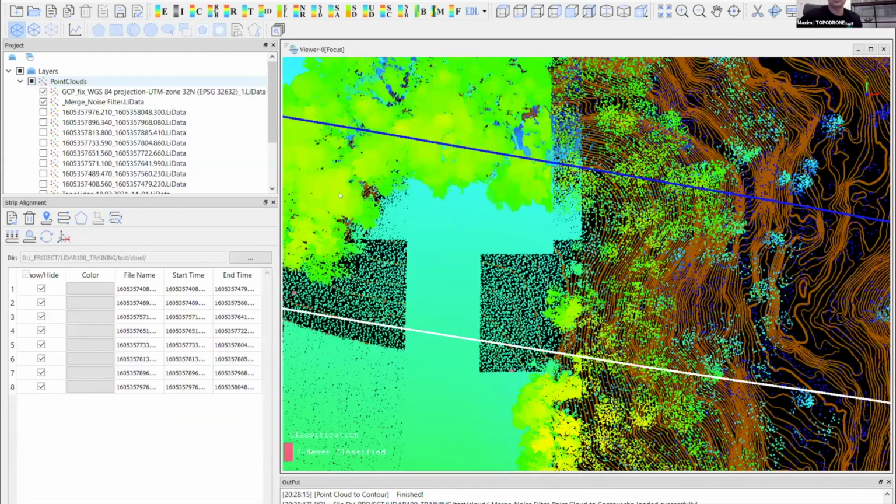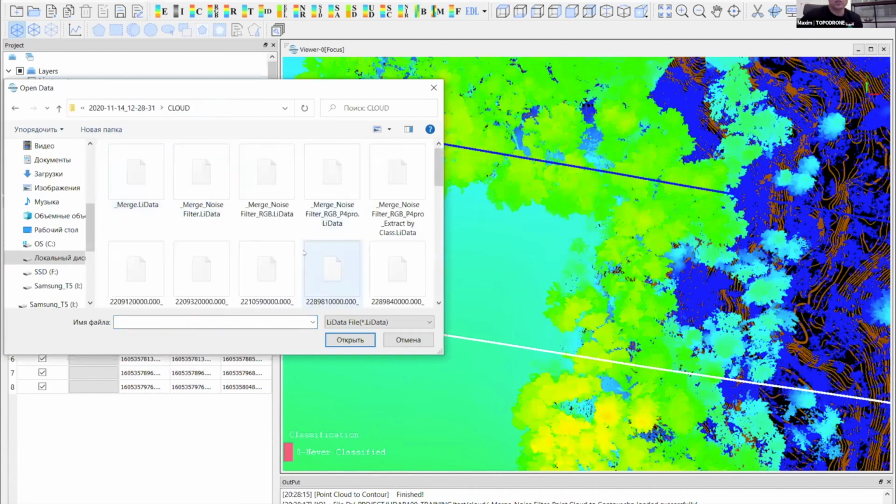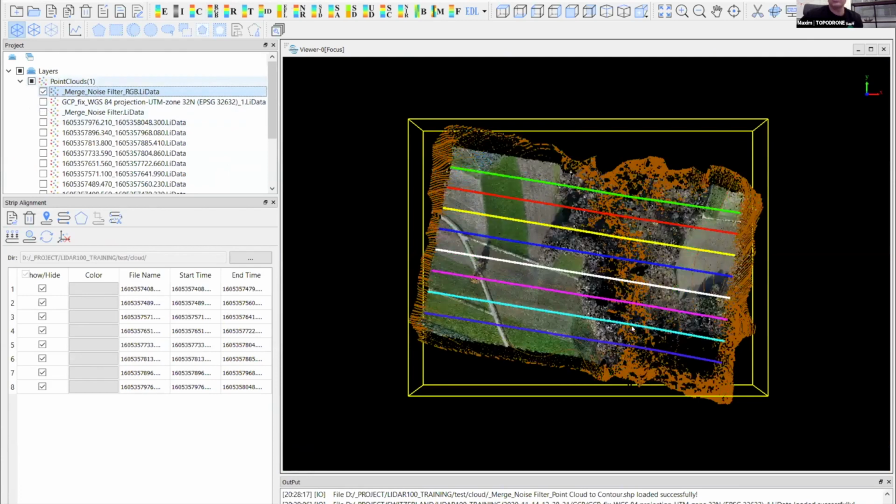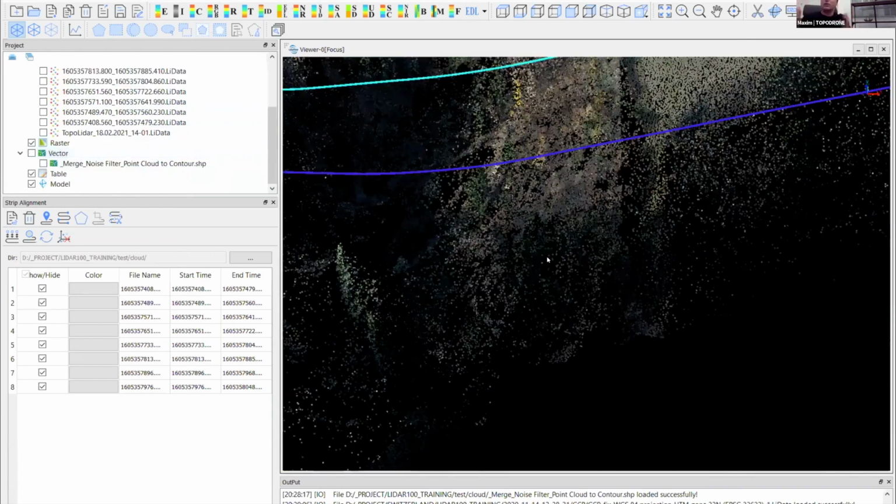And I would like to show you the example of colorized point cloud, which was created from the same flight with RGB camera installed on Matrice 200. We used the X4S Matrice 200 camera combined with LiDAR.